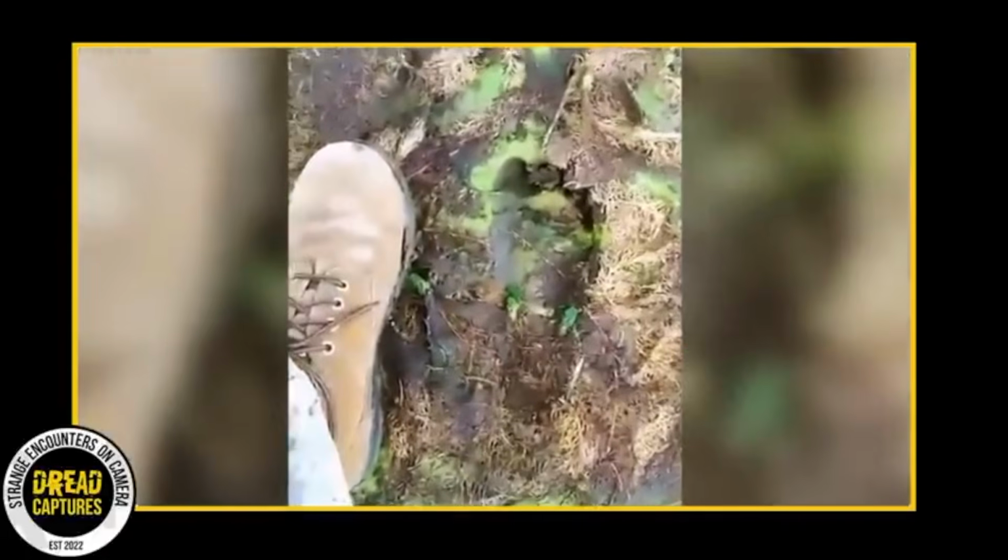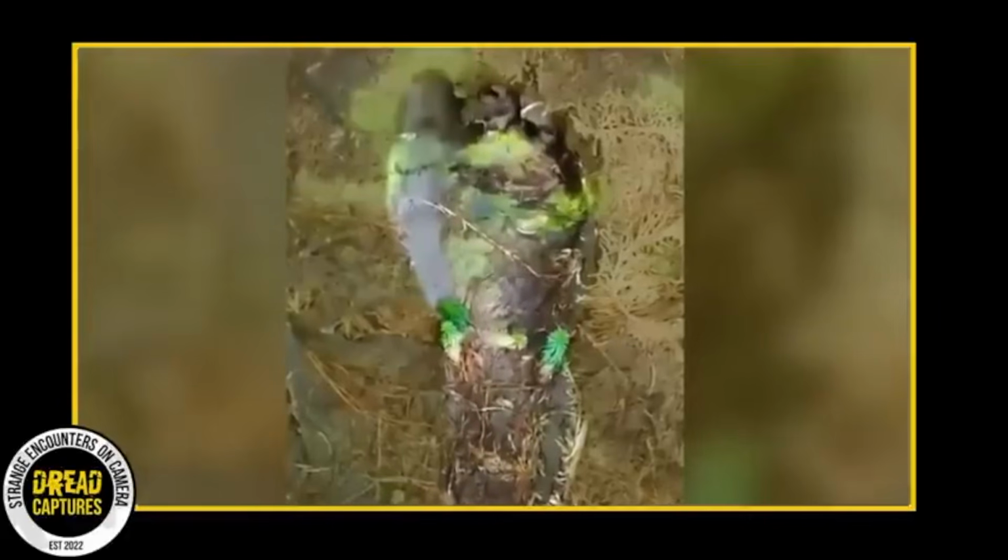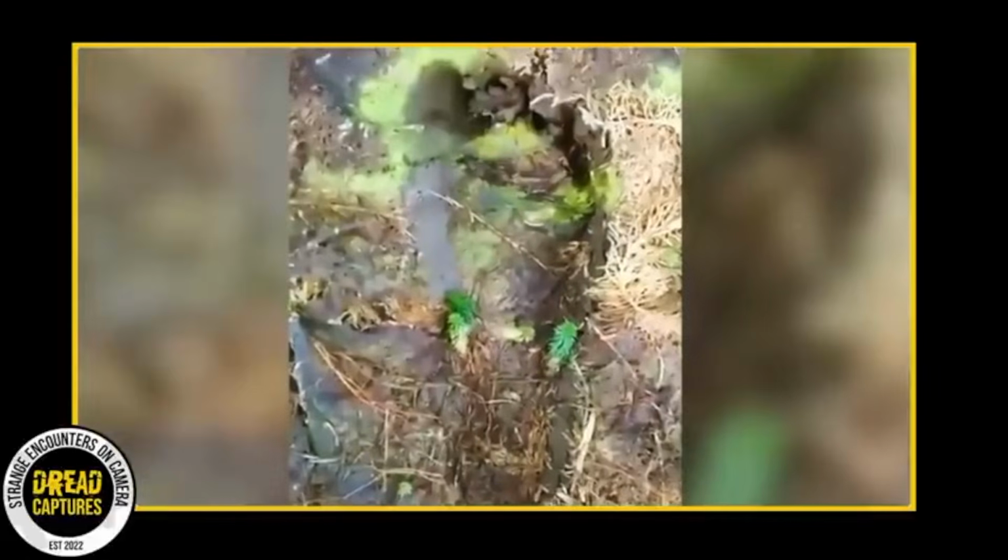Considering how deep these footprints are and their location in a secluded wilderness, the often fascinating theory of Bigfoot is brought to light. Could this be legit evidence of the renowned Bigfoot? Accounts of Bigfoot encounters, particularly in dense forests, have been shared for generations, sparking wonder and excitement in the minds of many. This particular explorer suggests an even more captivating hypothesis.